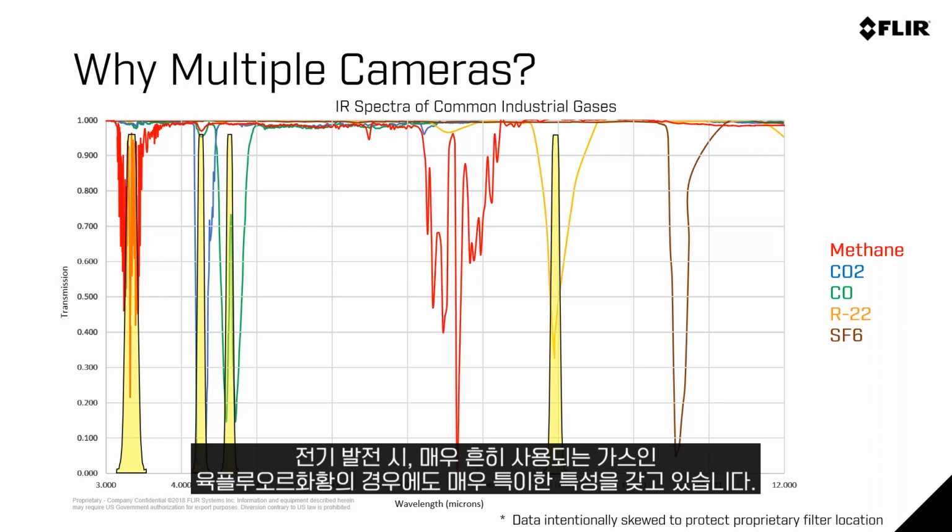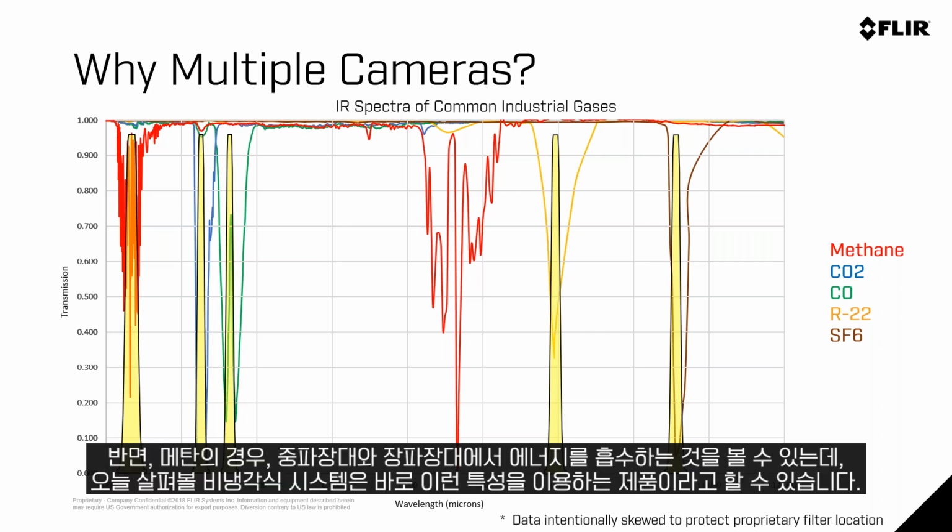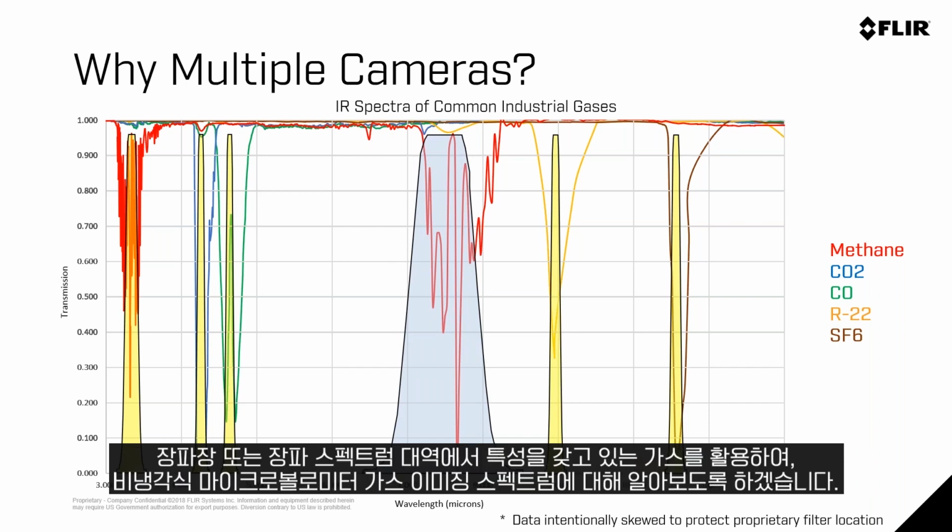And as we look at a gas that's very popular in the electrical utility industry, sulfur hexafluoride, again, all of these have very individual spectra, but you'll also notice that methane has multiple absorption spectra, both in the midwave and in the long wave. And that's what we're looking at today with this uncooled system. Now that we have a lot of these gases in the long wave portfolio, this is where we're able to begin our adventure into an uncooled microbolometer type of gas imaging spectrum.